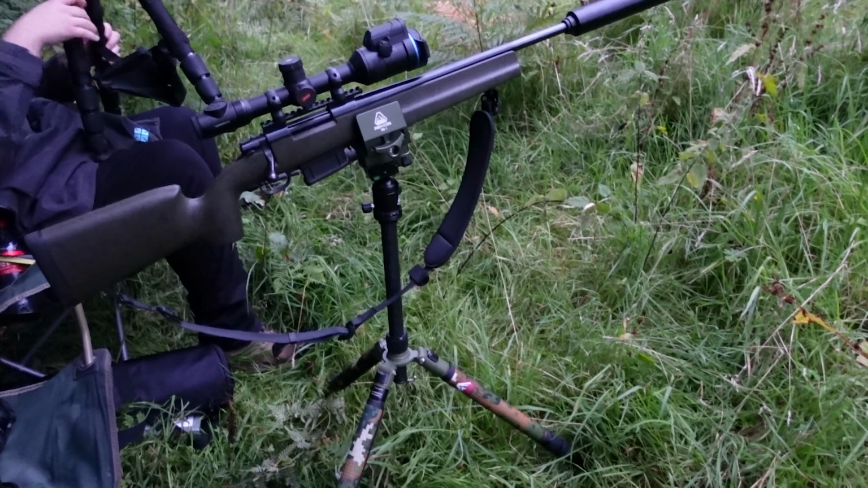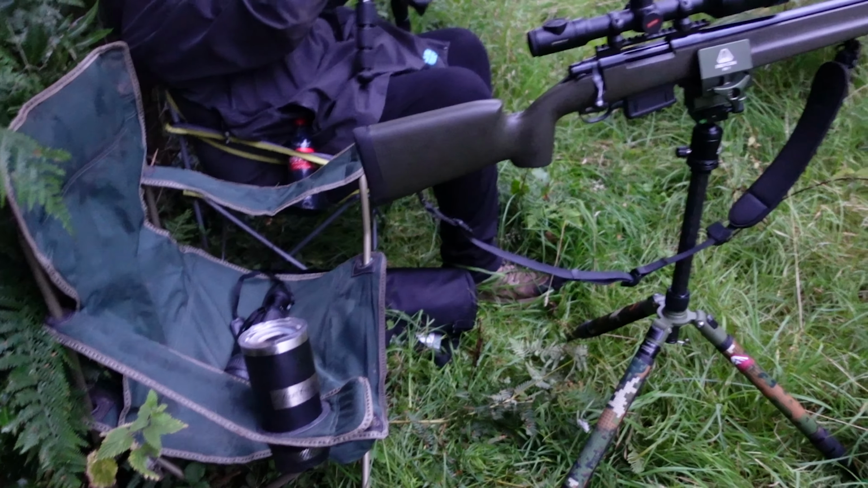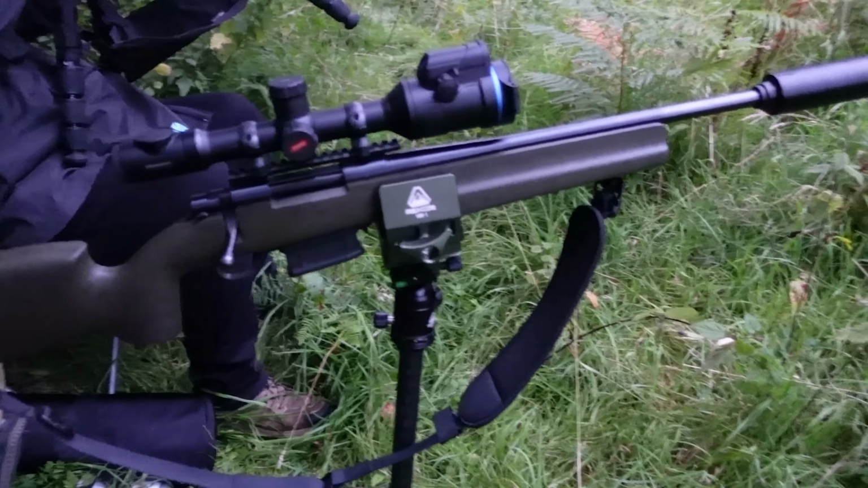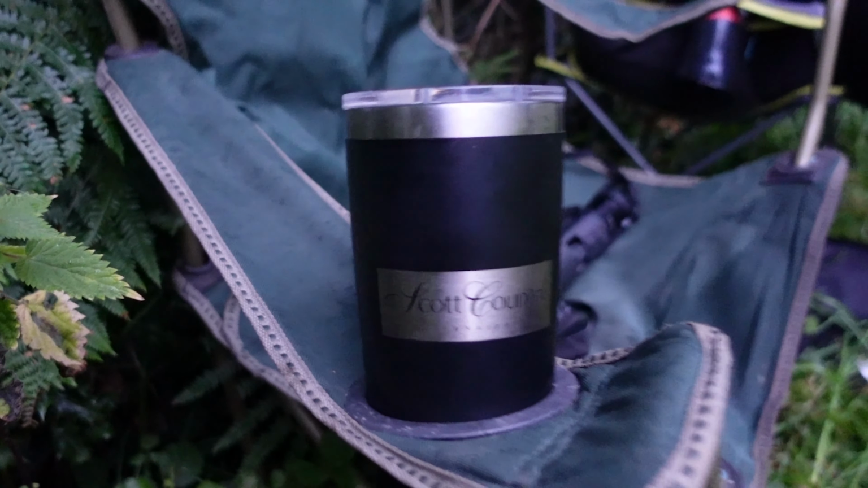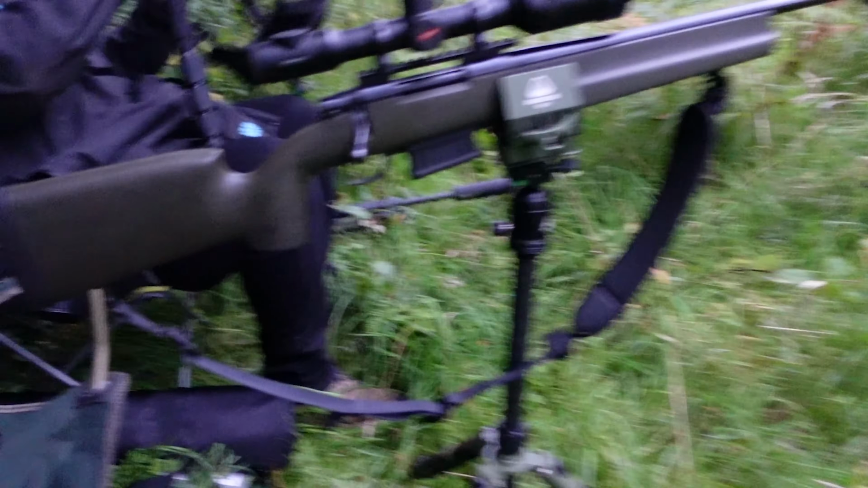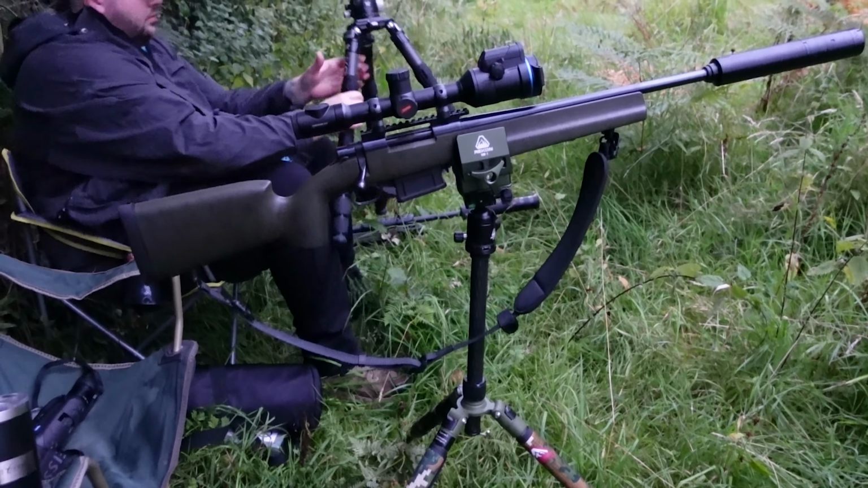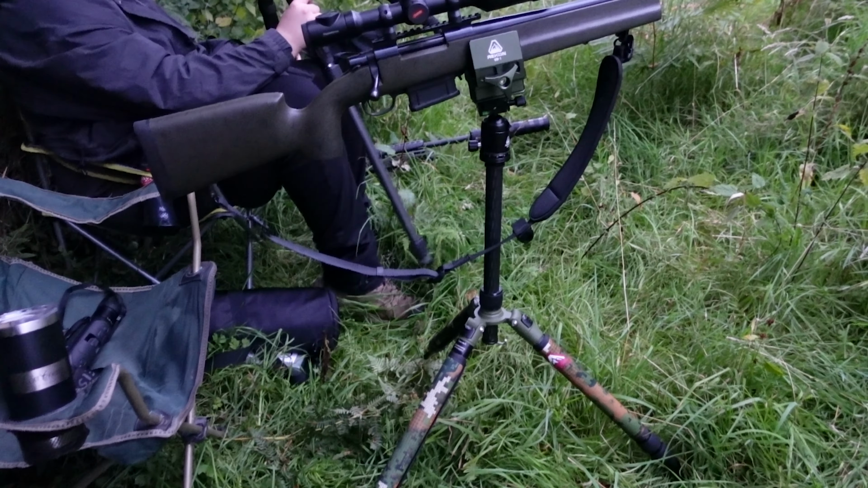Right, this is our setup tonight. We've got the recons out, the camping chair, the Zeiss DTI 640, the Thermion DXP 50, the Duo, and most importantly the tea. That's the best part of the job. So I'm going to be lazy shooting back up onto the hill. Jake's getting the sticks out now, about to put his rifle up, and we'll see how it goes.